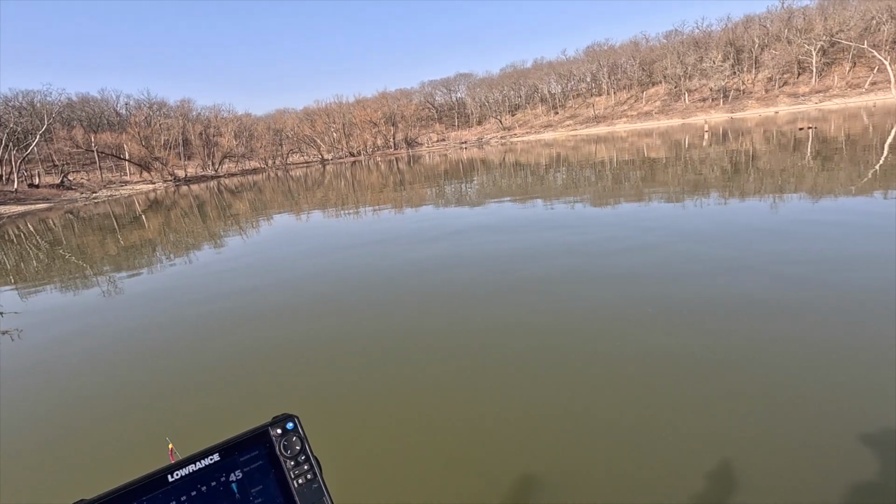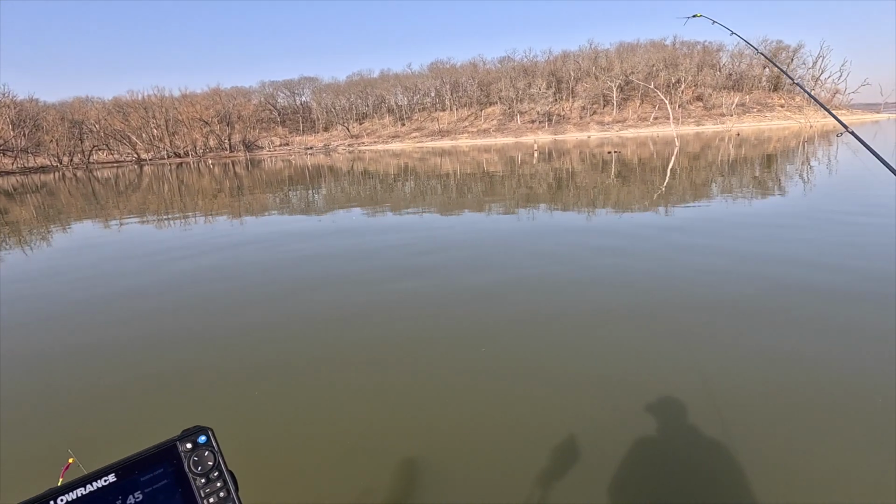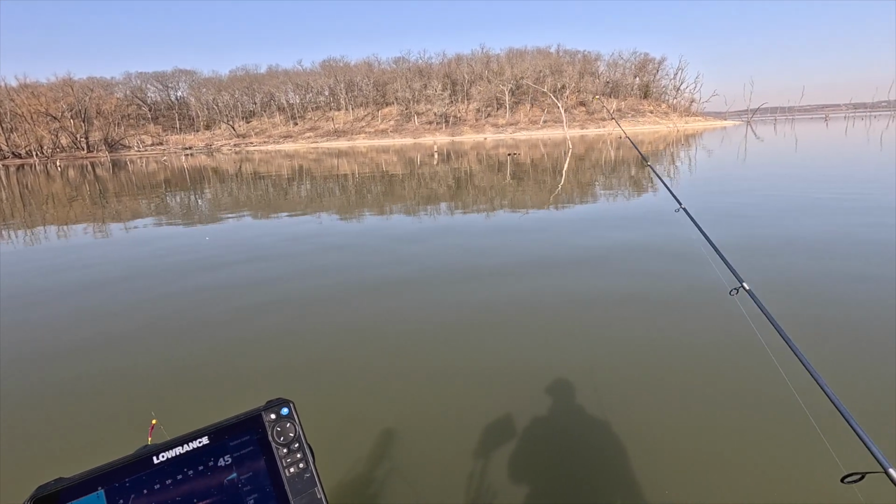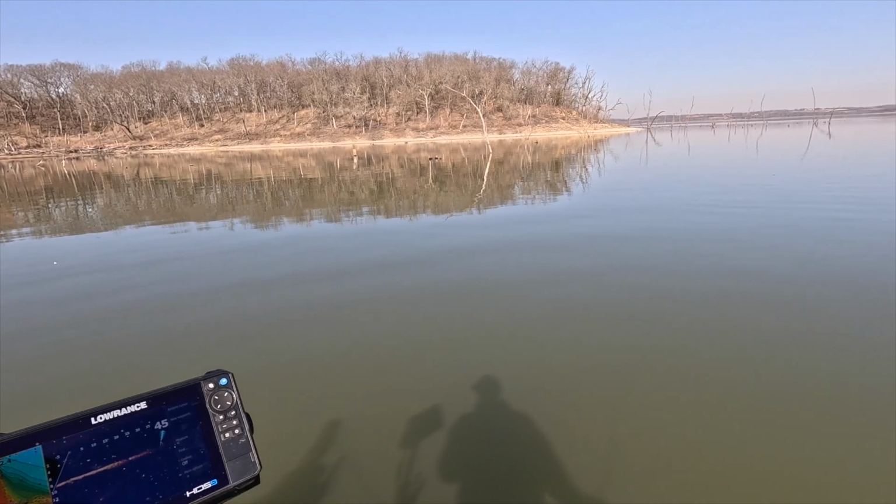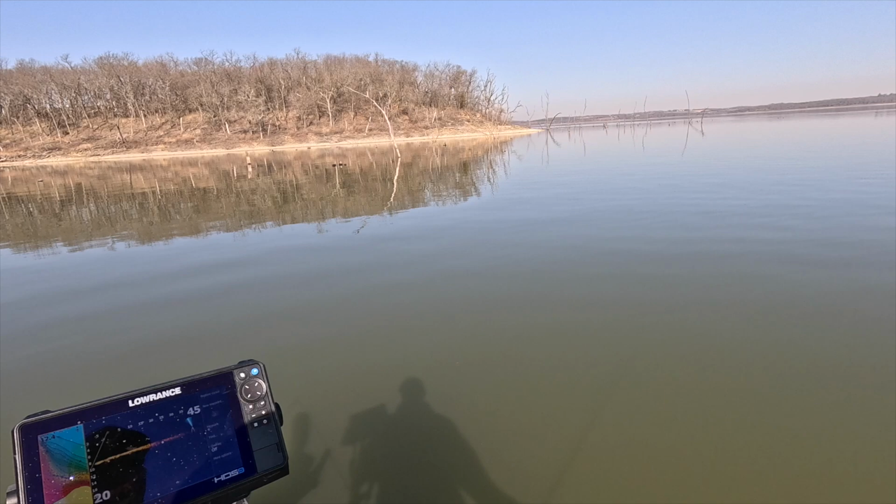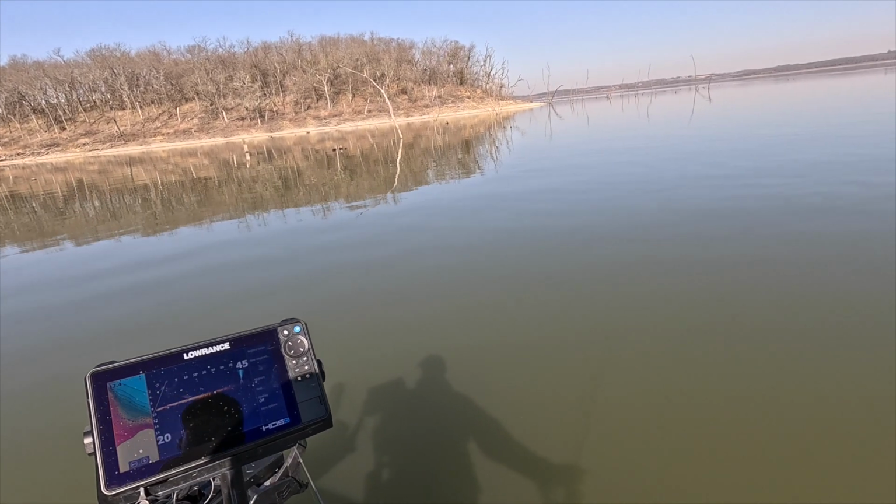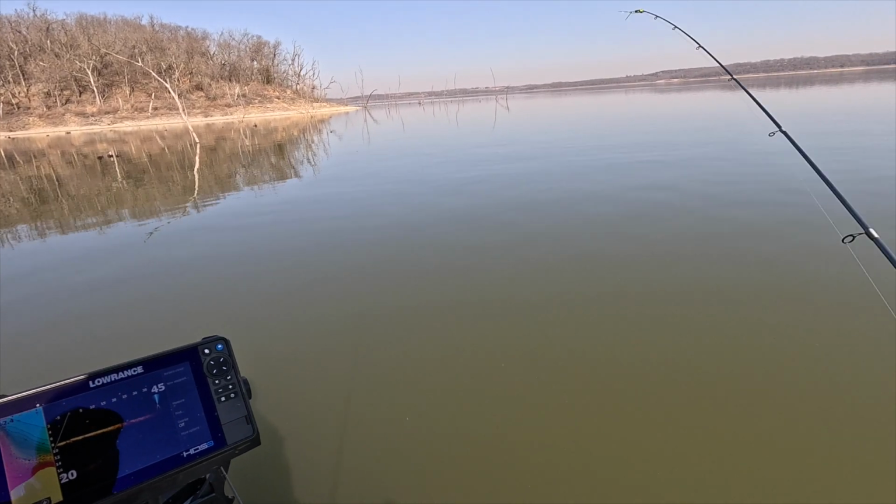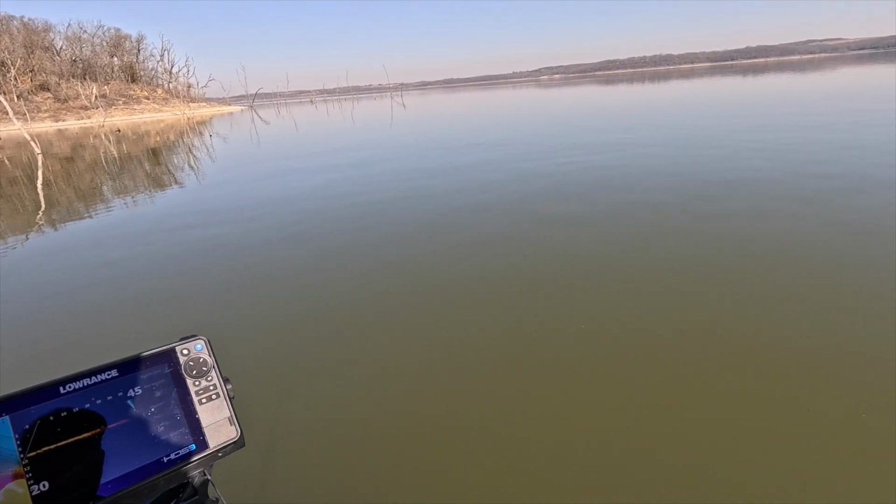I'm definitely out here cruising along looking for brush piles and whatnot, because that seems to be where the fish are. They're congregating around the brush, but they're definitely moving up shallow. Like those fish I was catching in like 8 foot of water.